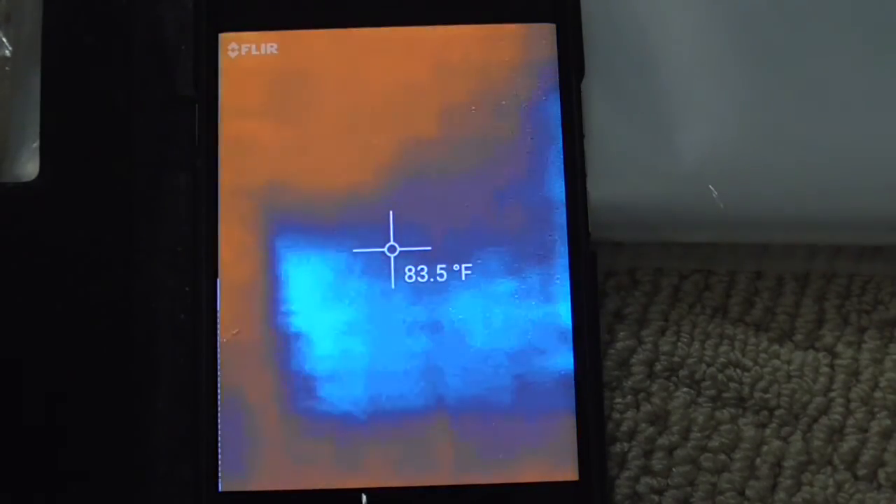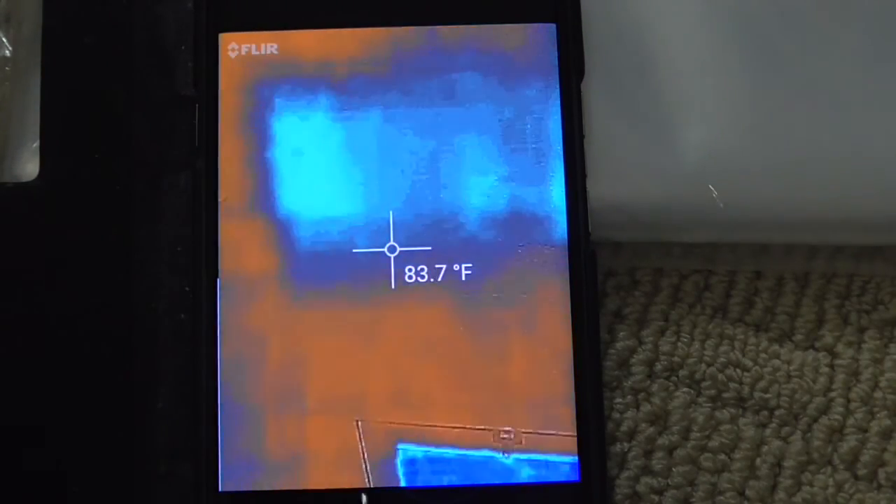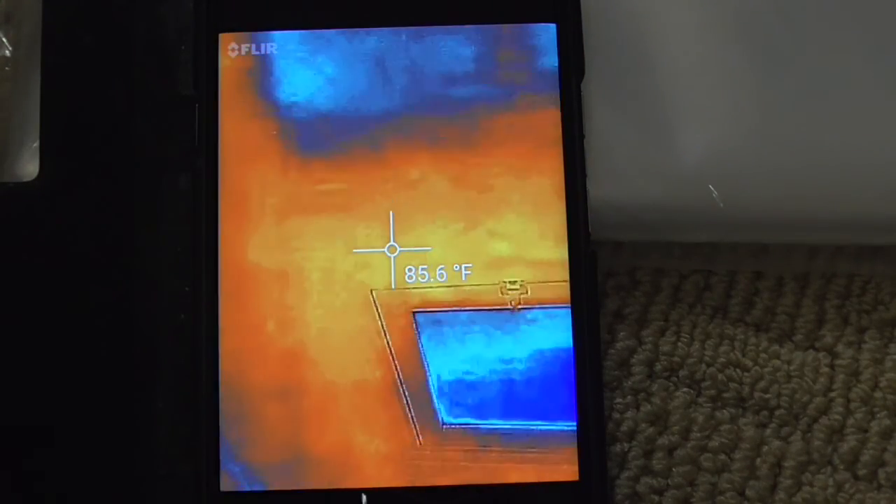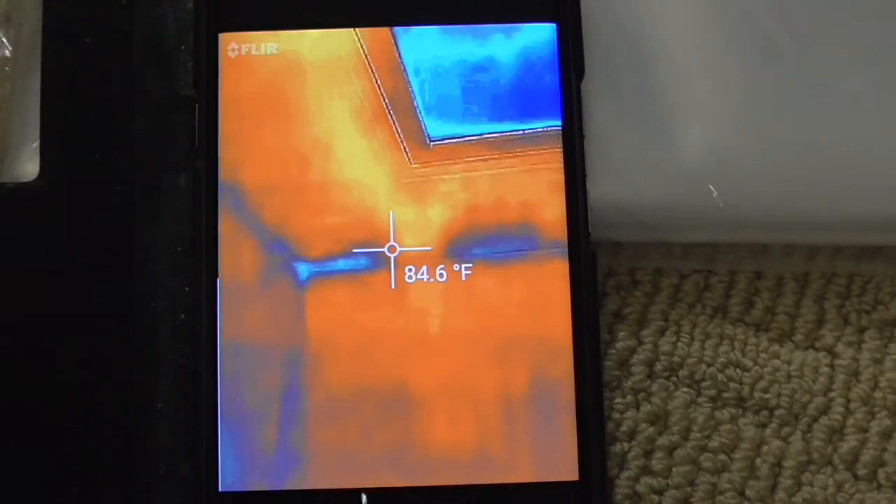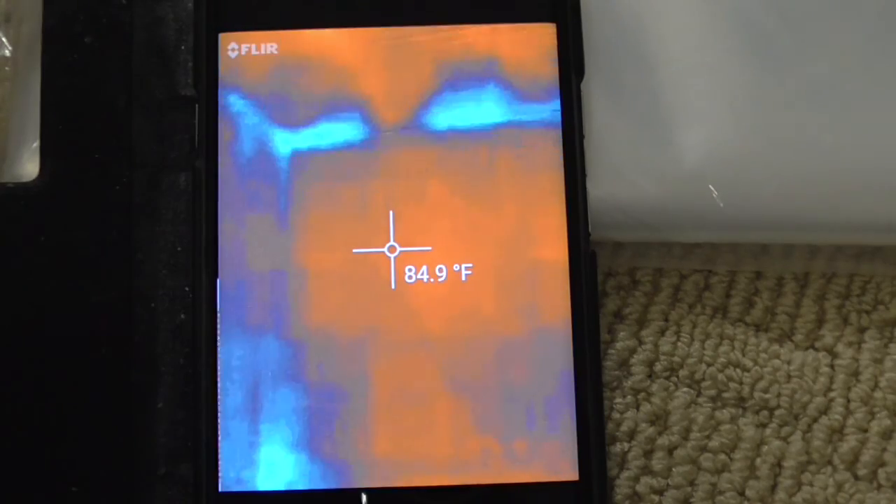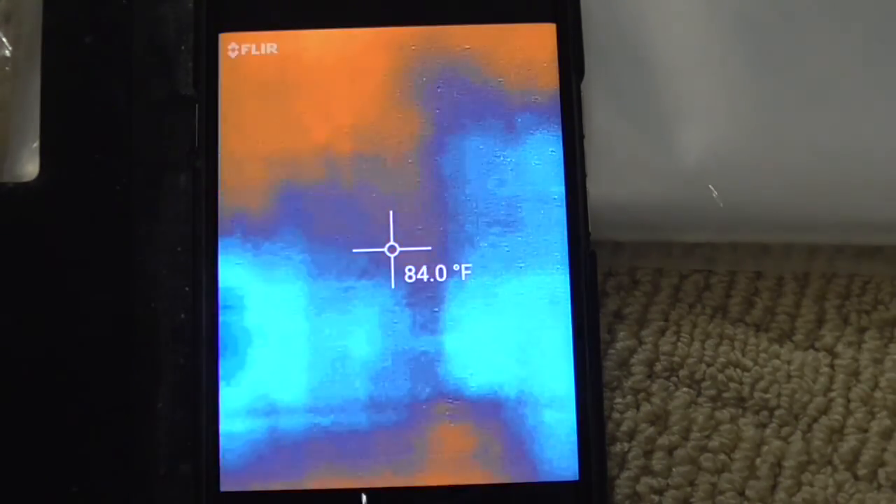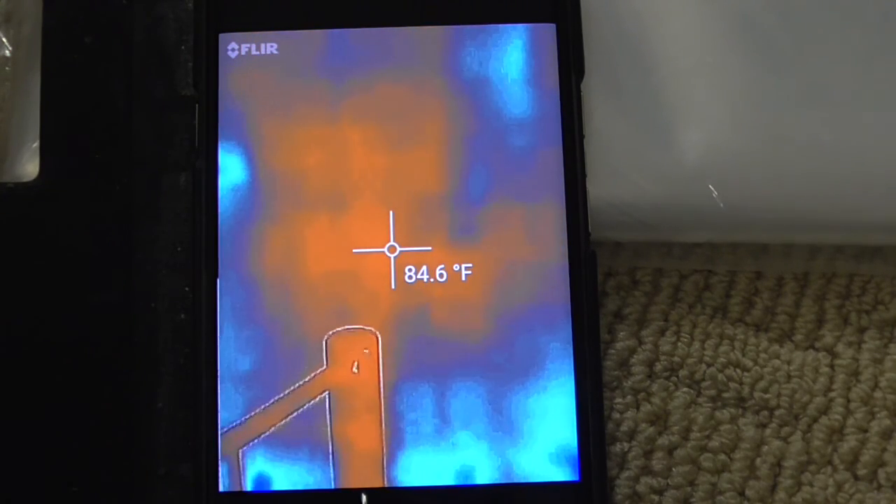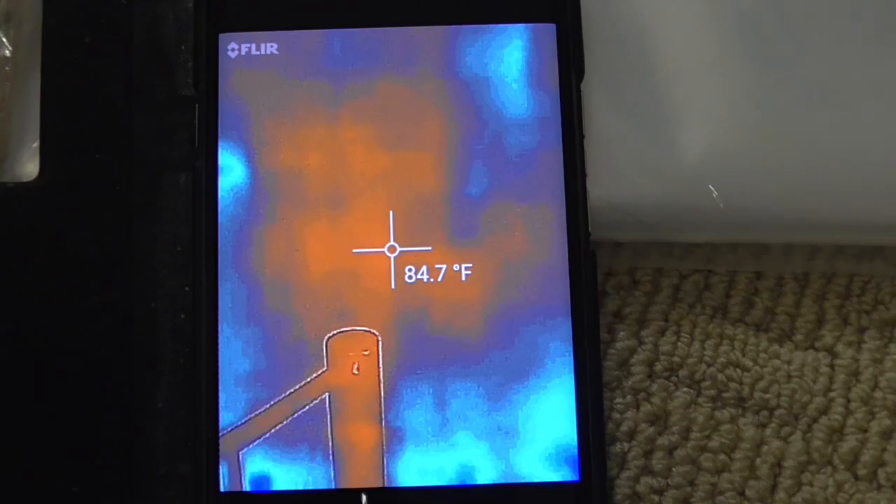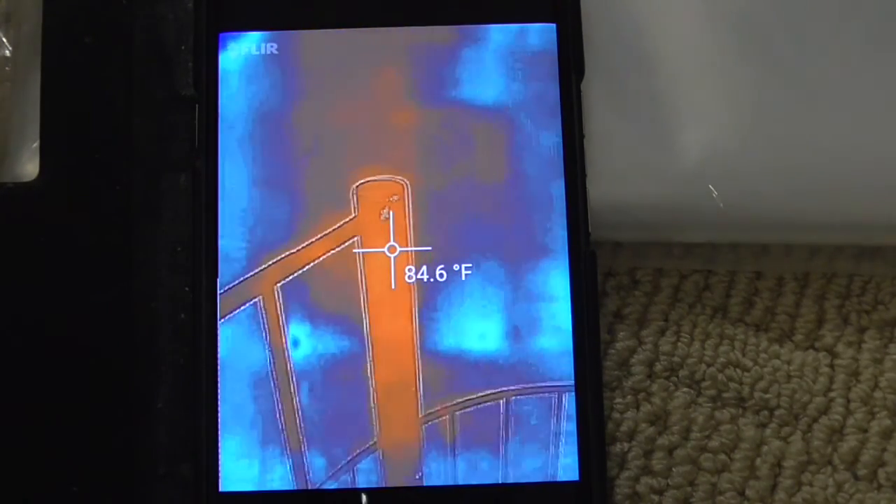I'm looking at the ceiling and I see absolutely nothing. Not that you're supposed to be able to, but a lot of reviews were saying you could see your joists and the studs in the wall, and there is nothing to be seen. I'm looking at a wall and a stairway rail. That's the rail over there. For some reason, it's 84 degrees.